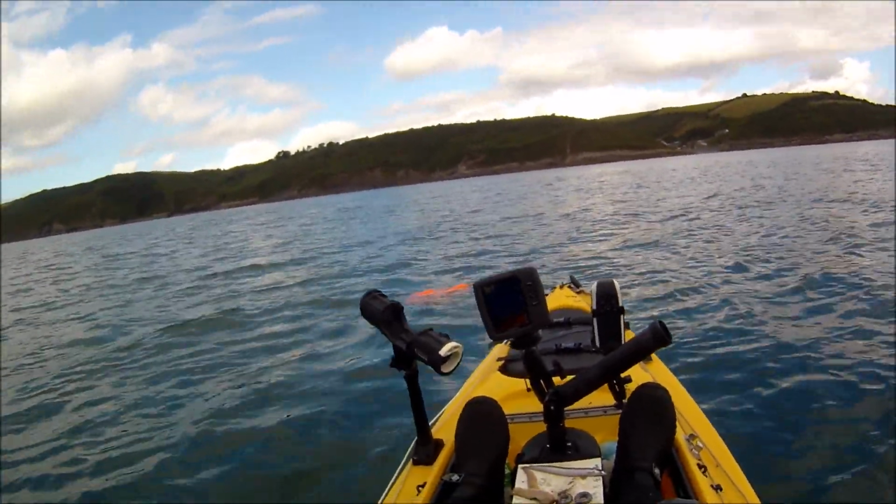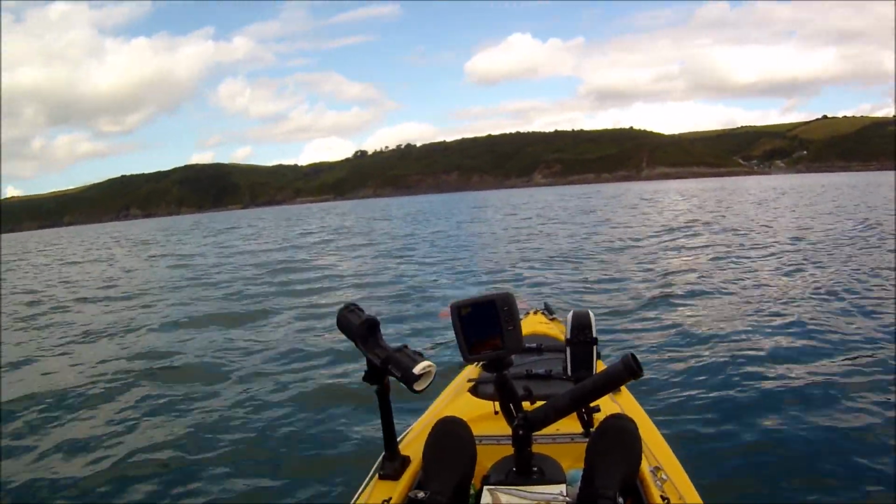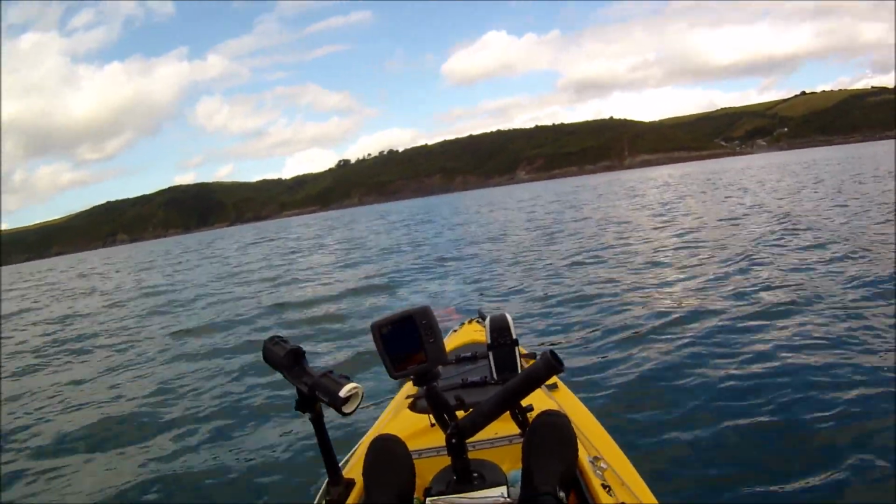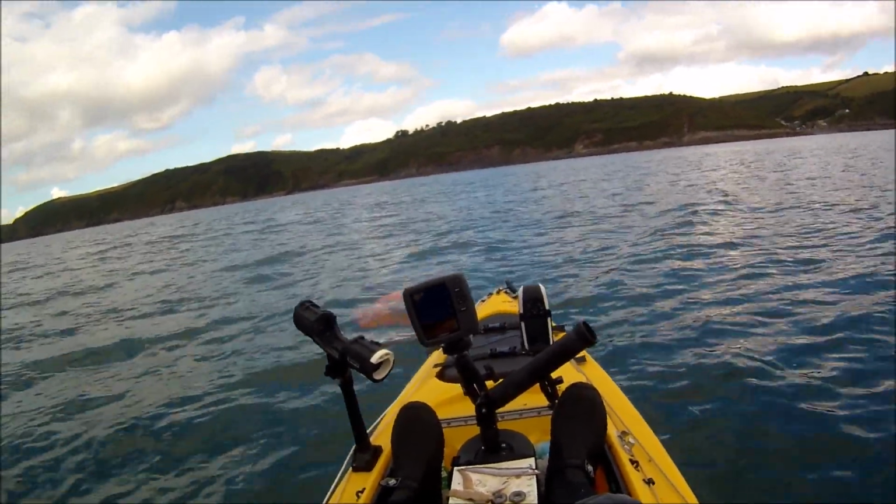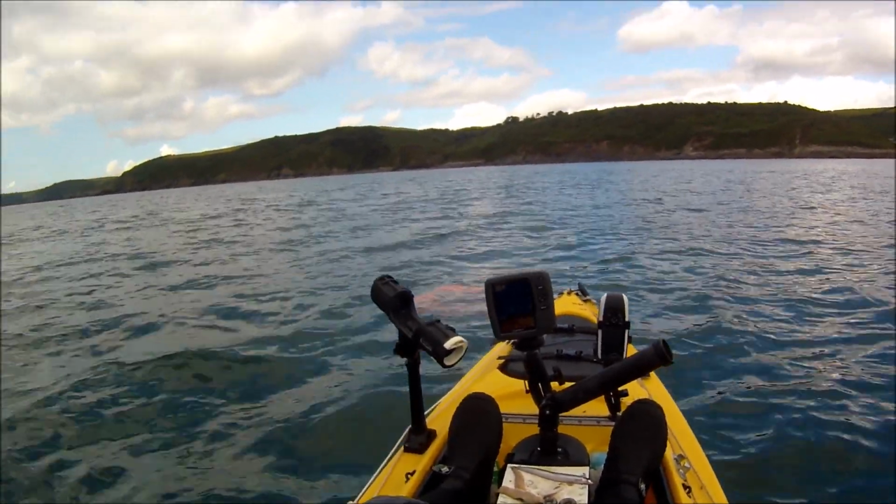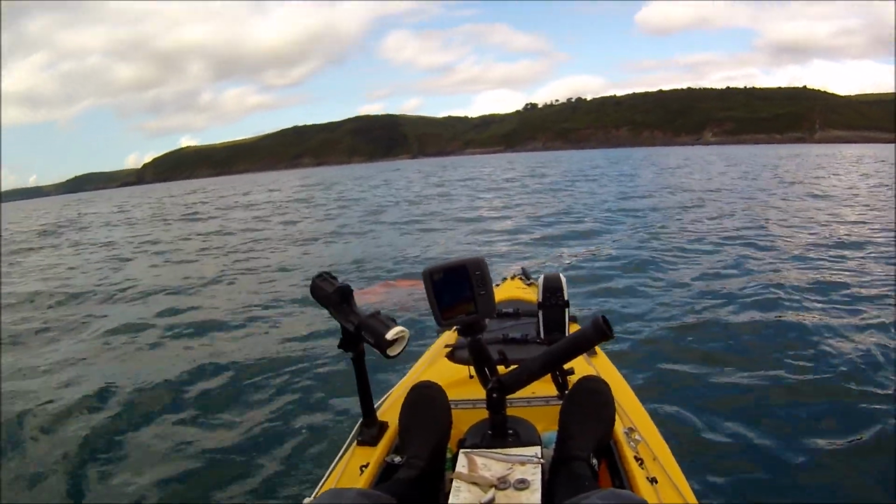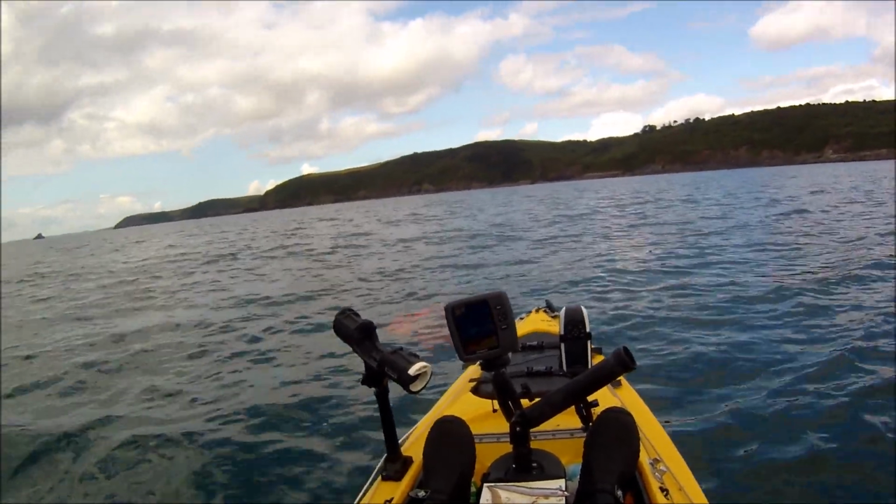And what will happen now, the kayak is swinging back now into the swell. Okay, so it's almost swung right round now.